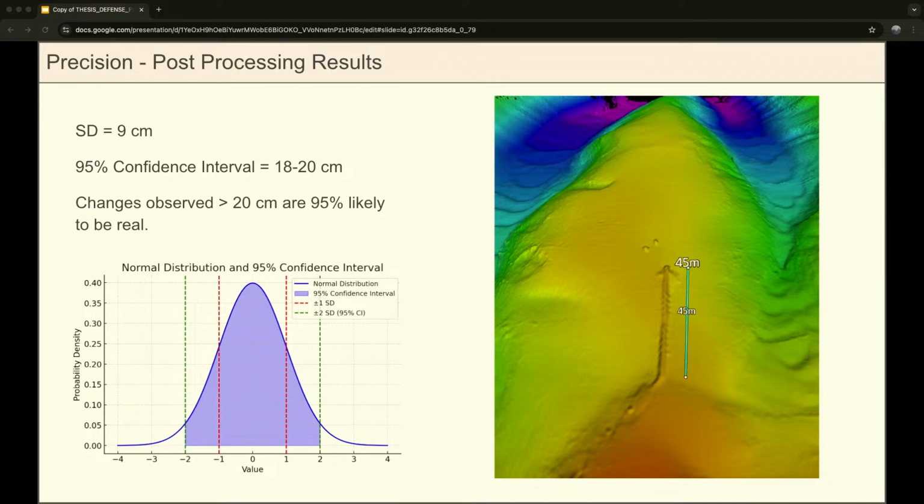And then I also ran this precision analysis on this seawater intake pipe, and that's because it's this really well-defined feature that's not moving, or we know that it's not moving, and it's also very linear and has these sharp slopes on each side. And so it's just really good for comparing 2 maps together because you can align those.